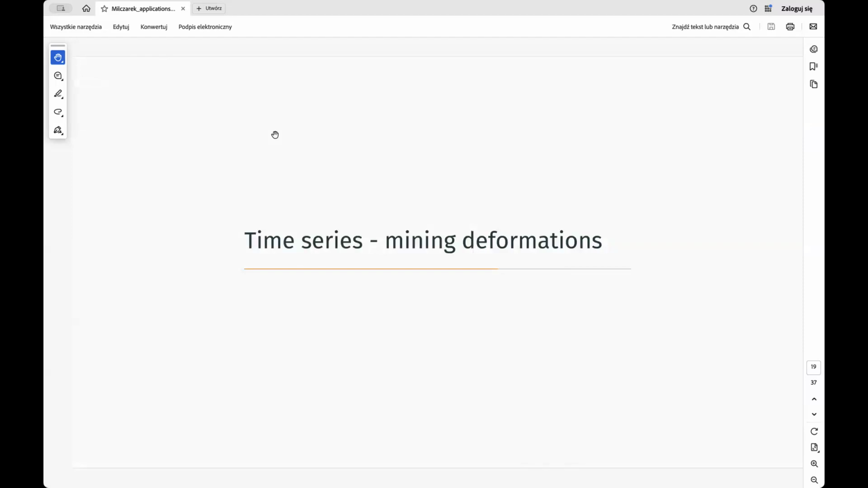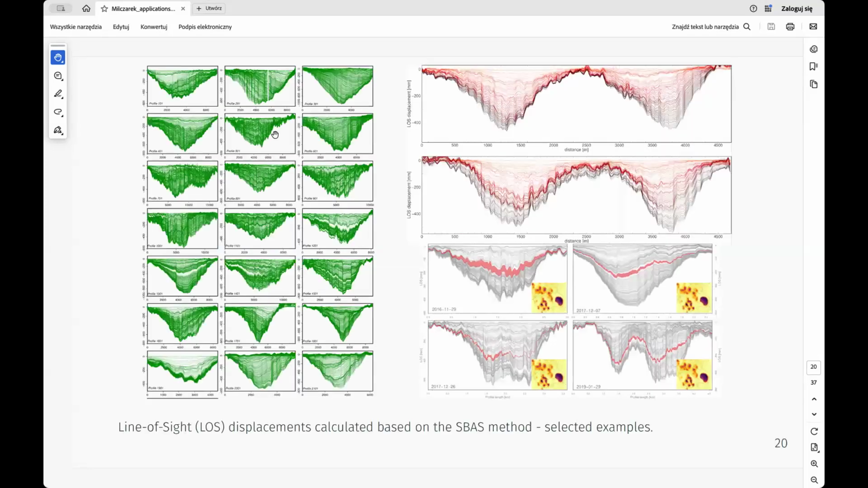Okay, so now we're going to time series analysis. The next example will be related to the use of time series. When I talk about time series, I mean SBAS mostly. So what does SBAS time series analysis actually enable us to do? If we look at it through the prism of mining deformation, it's clear that such analysis offers opportunities to describe the effects of mining on the ground surface, yes?